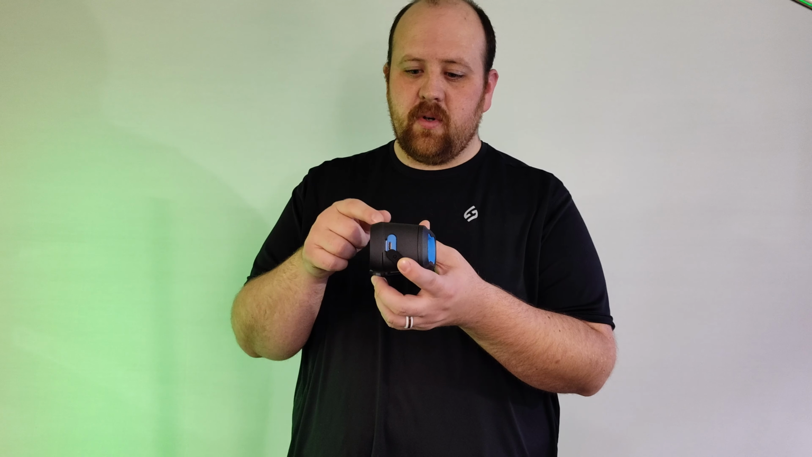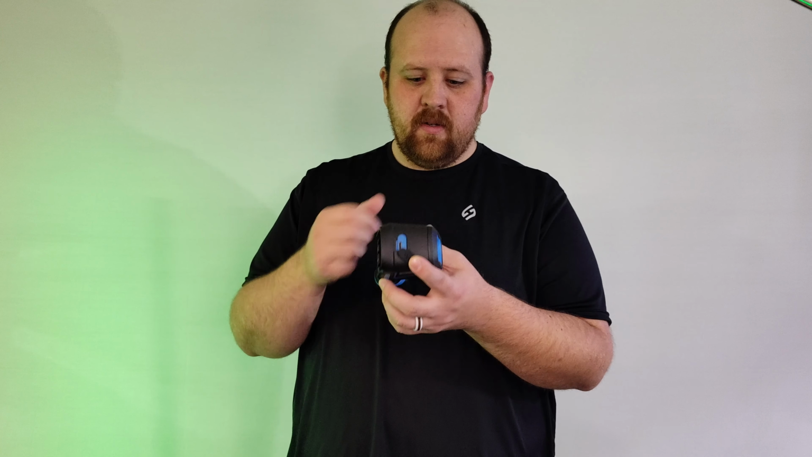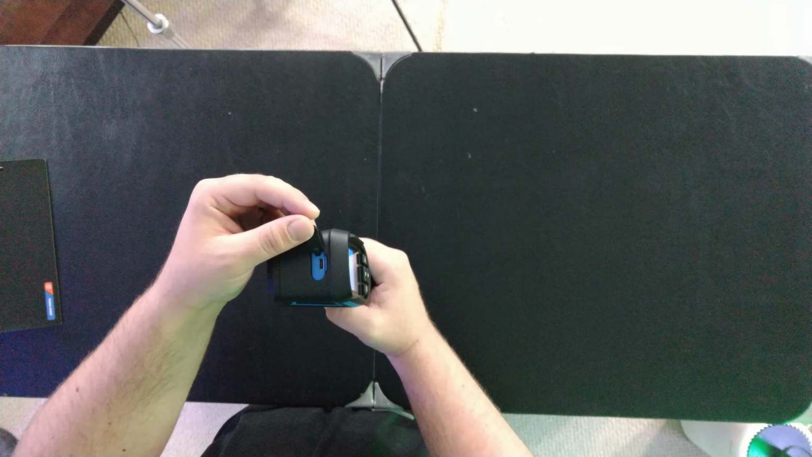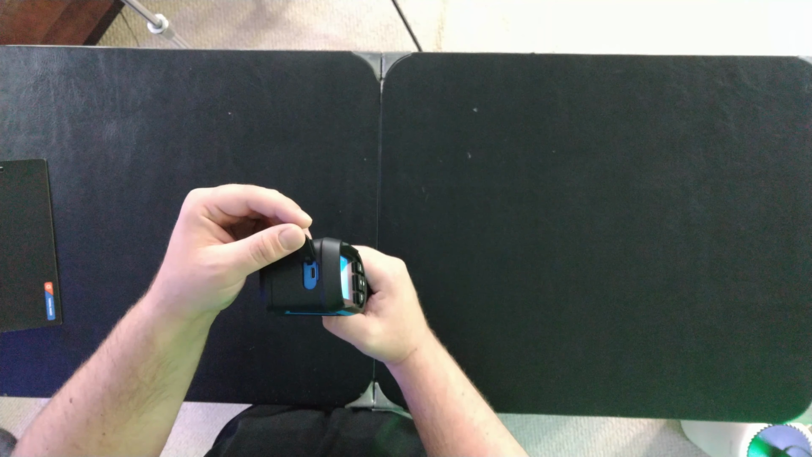So it has a USB Type-C port on the top. What that's for is being able to connect this to a computer and take images off of it. You can take images by pressing the trigger. So say you find a hot or a cold spot that you need to show somebody about, it's a problem, take a picture of it. The other reason for the Type-C port is to be able to charge it.